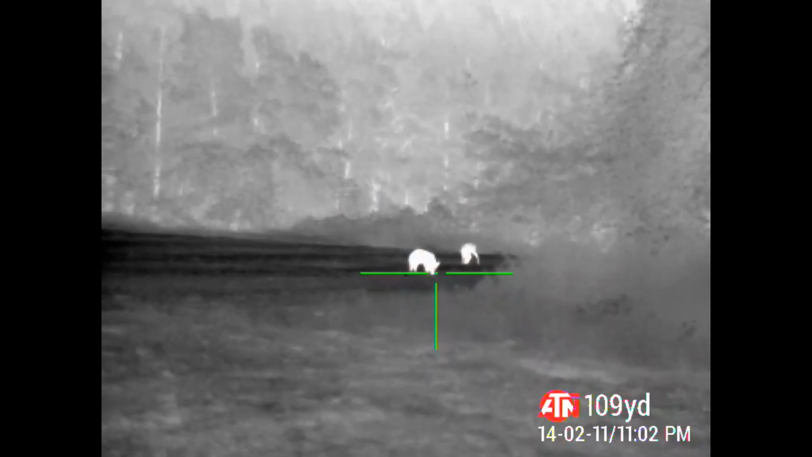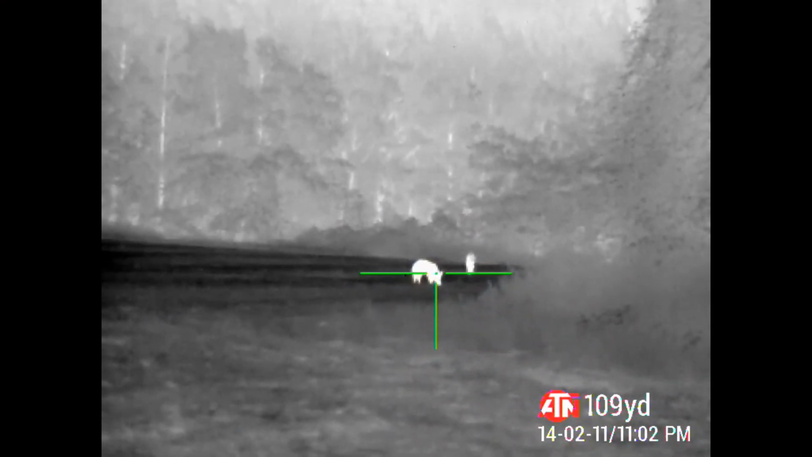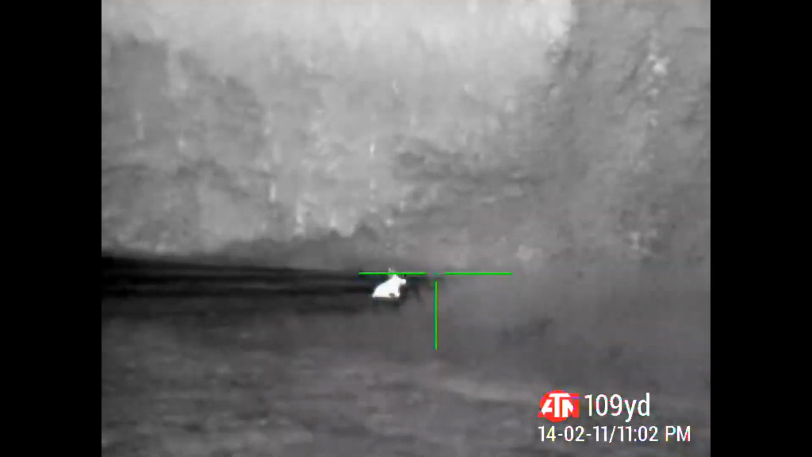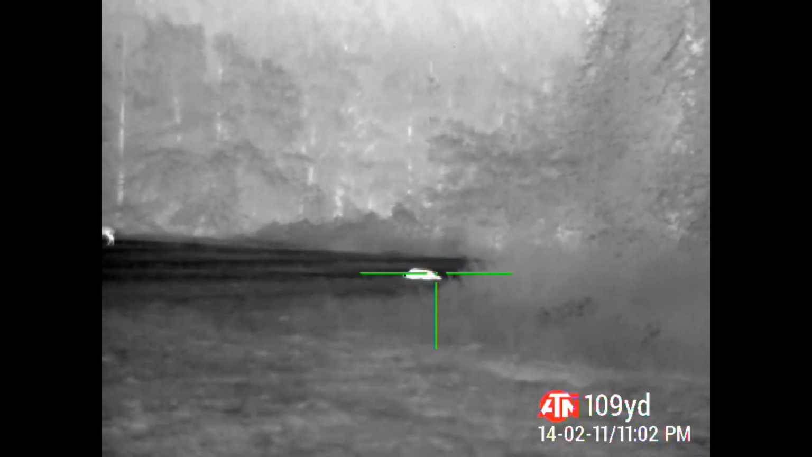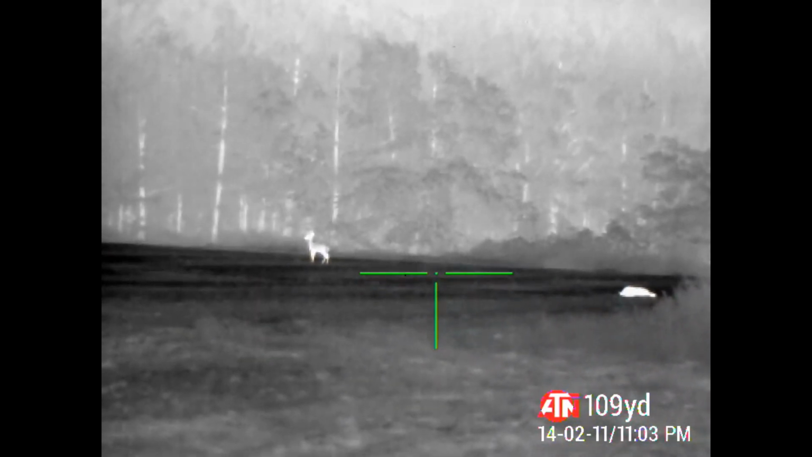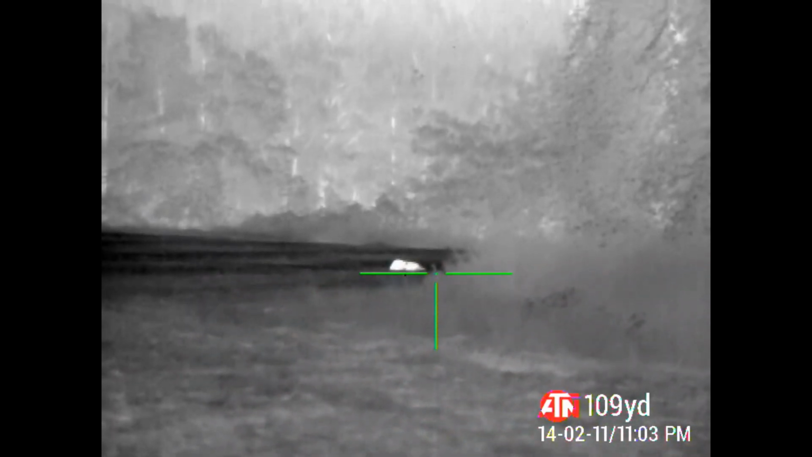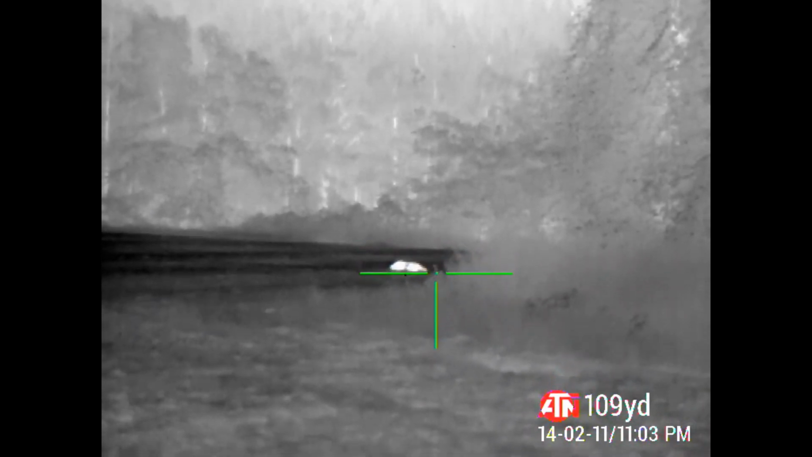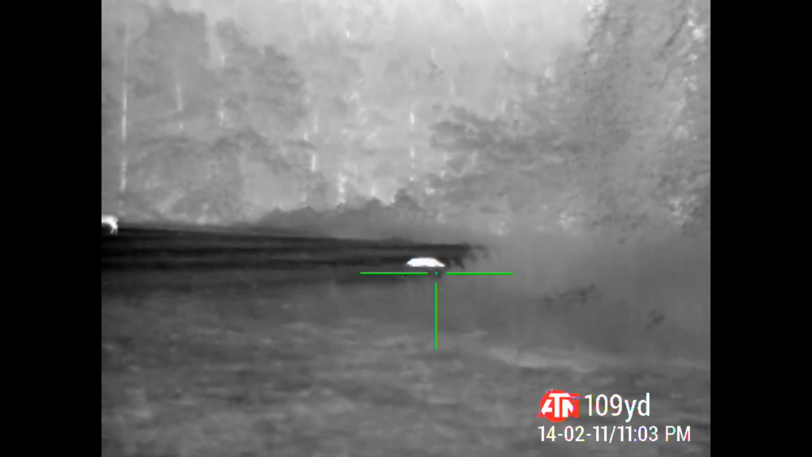Let me know when you're ready. I'm ready. 1, 2, 3. He's about to... Gonna be a big boar.